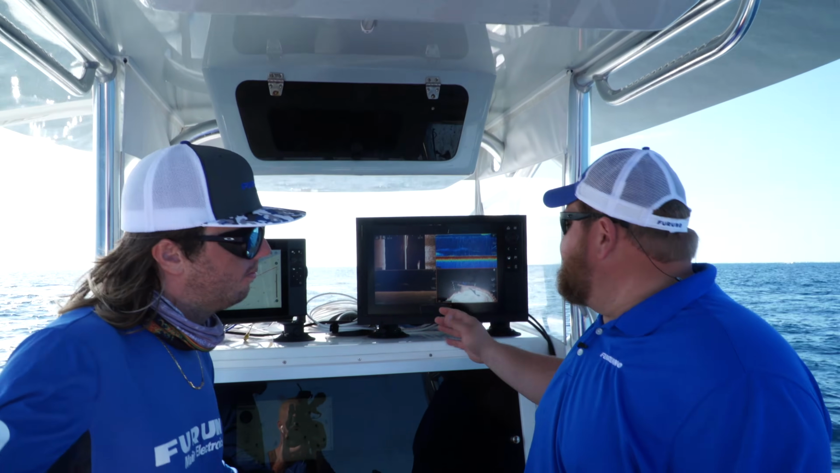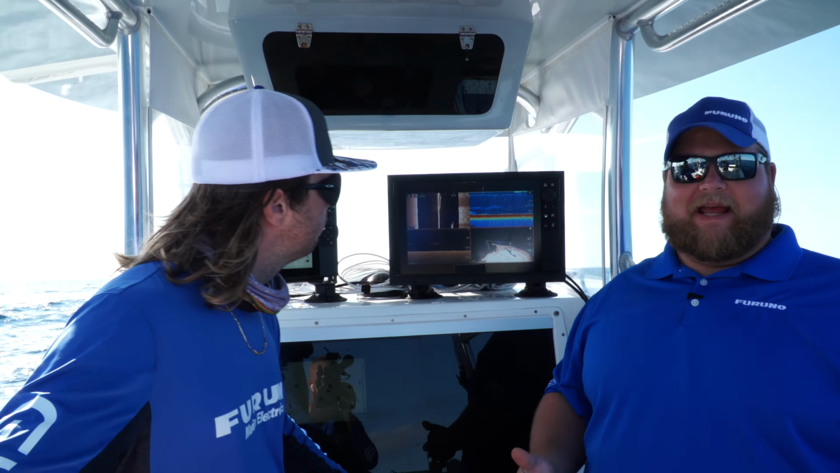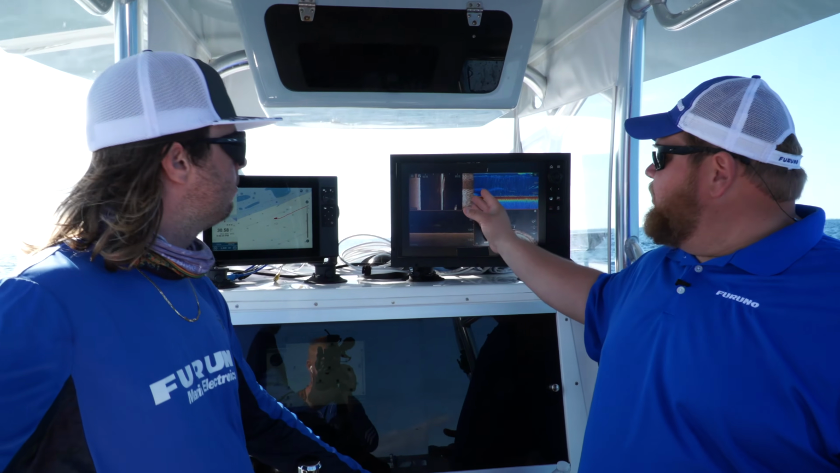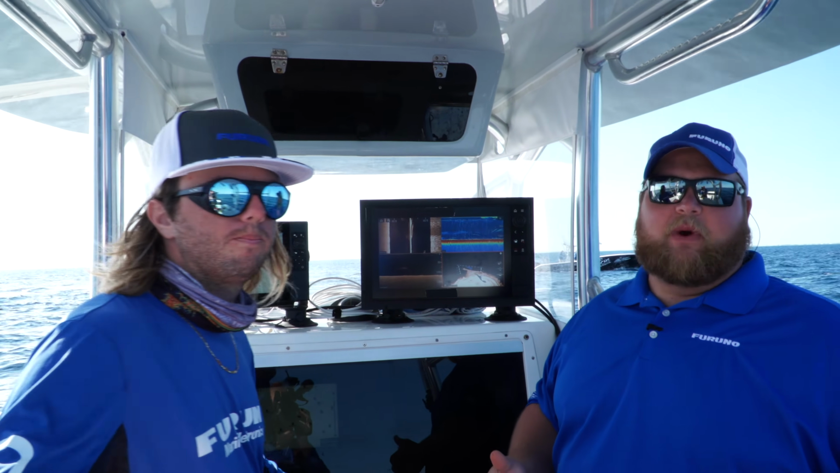So like we were able to see, the shallower we get with this side scan, down scan, it looks like the more information we're getting out of it. You know, definitely able to see a really nice column of fish. We got a really cool look at that wreck as well.